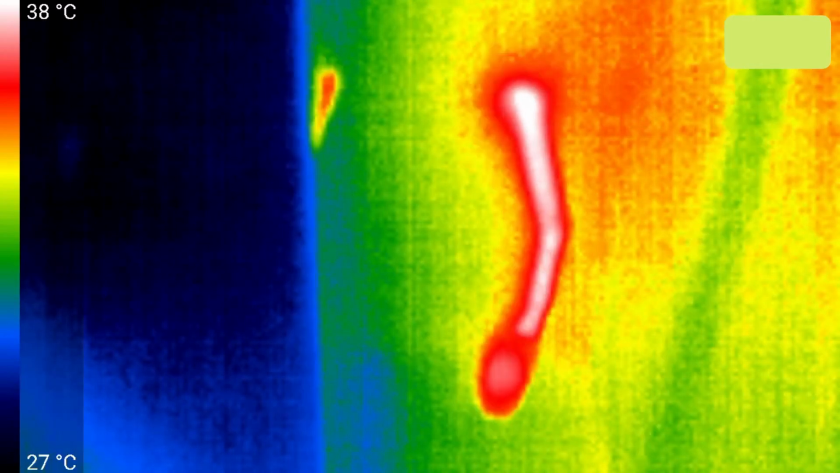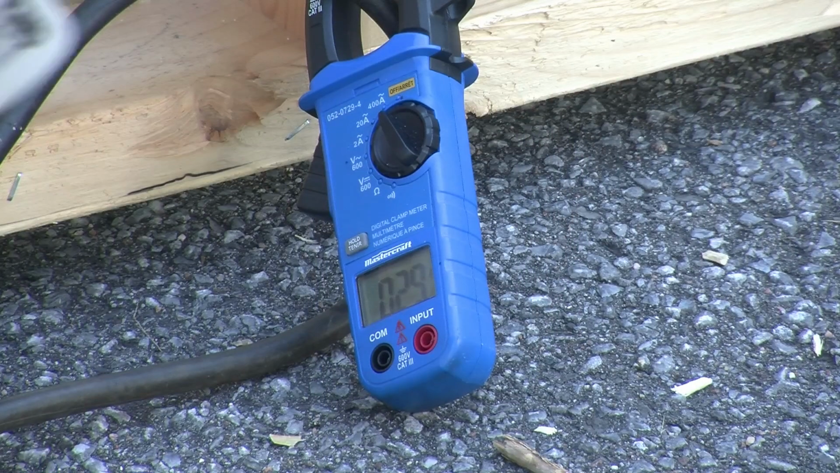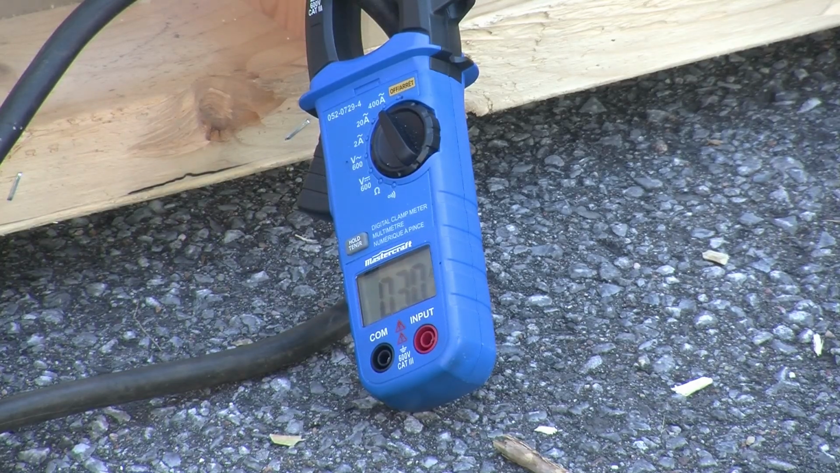So that's 15 amps. Now I'm going to set the current up to 30 amps, and once again I will see you in about 15 to 20 minutes.